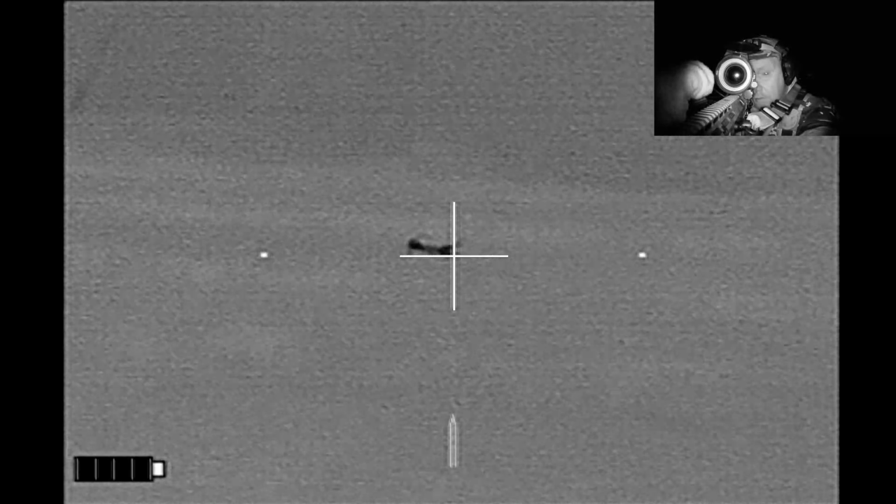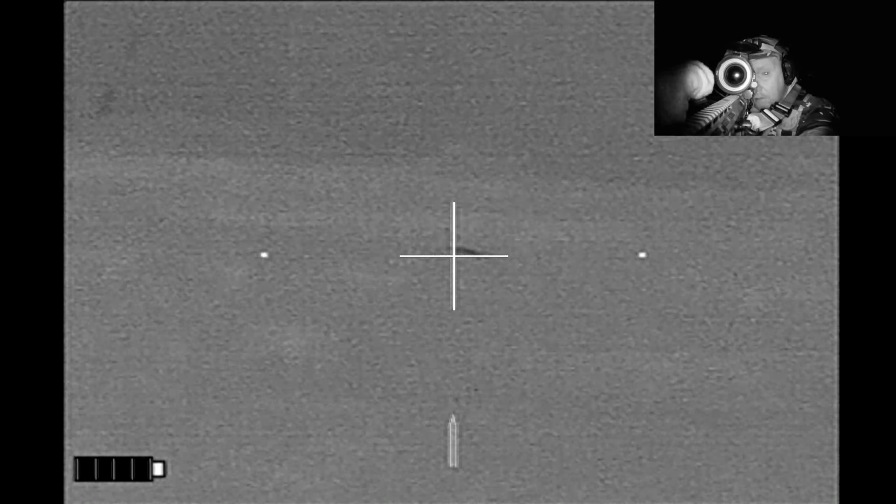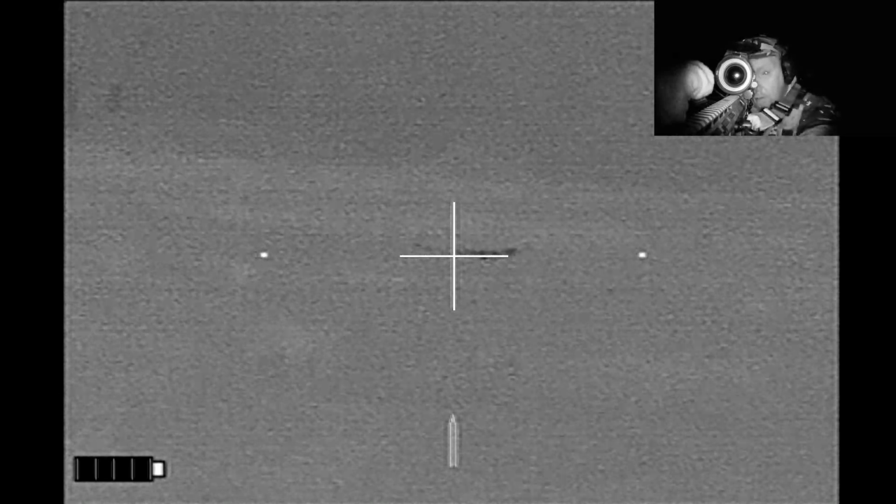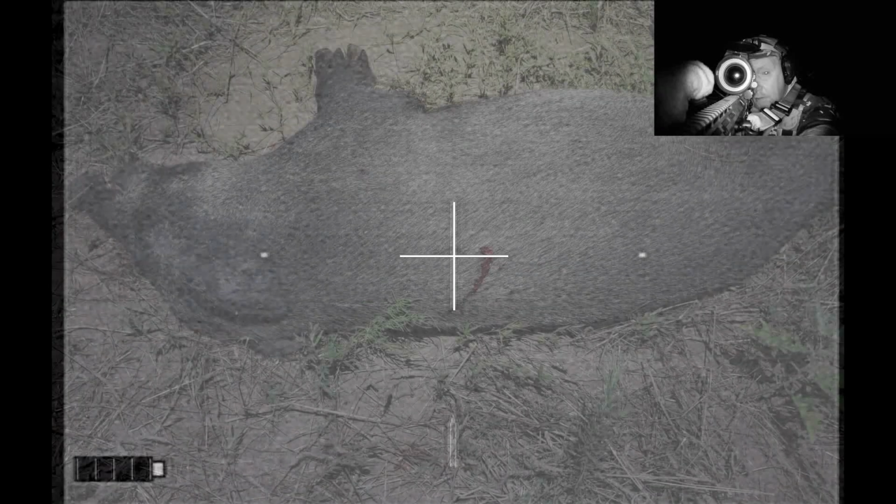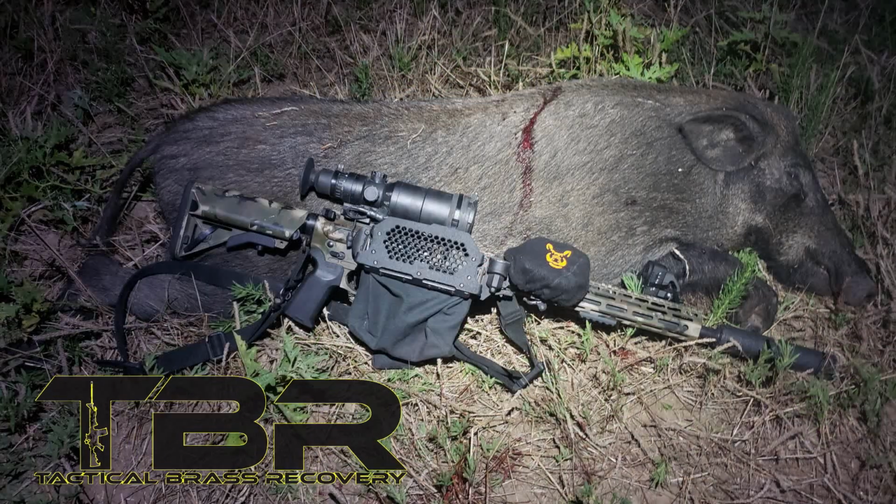He goes down. I stay on him. A few seconds later, he still hasn't quieted, so I give him a quality assurance shot. The first shot went through the center of the shoulder. The second shot went through the back and actually exited out of the belly.